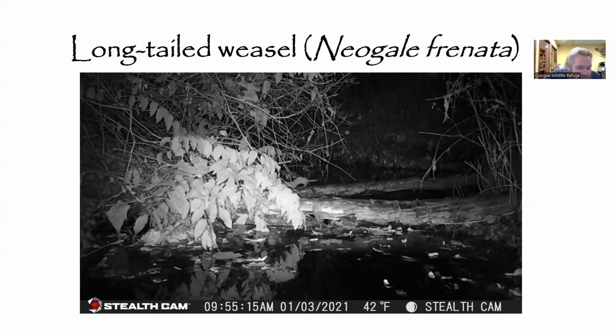Another couple fun facts about these guys is they are, as far as I'm aware, the only species of mammal on Long Island that can fully change the color of its coat from a brownish to a white during the winter to help them blend in. And even when they change to white, they keep a black tail tip, and that's believed to help confuse their predators and prey.